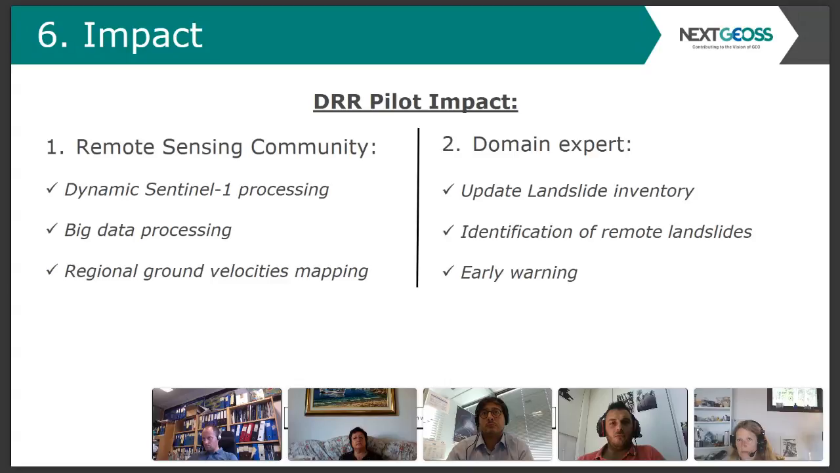Considering the remote sensing community, we will employ interferometric processing on demand using Sentinel-1 data, and this processing is triggered by some severe weather event alert. We accommodate the processing of Sentinel-1 time series, and this is a big data problem. It is challenging and requires distributed processing solutions to cope with that. And finally, we provide systematic observation of ground velocities and deformation histories at regional scale on a systematic basis. And this is an important database to set up.